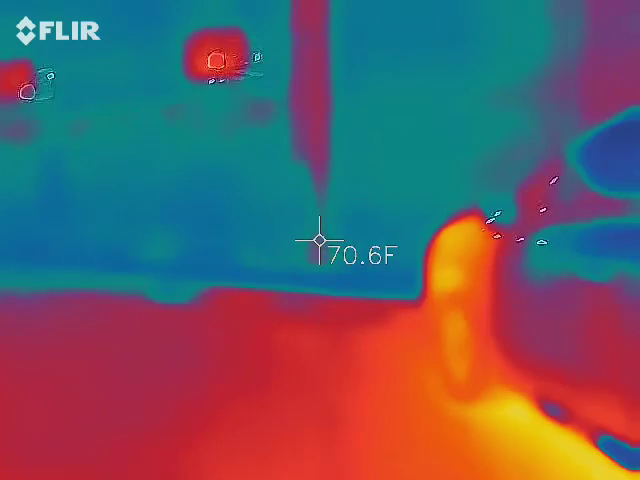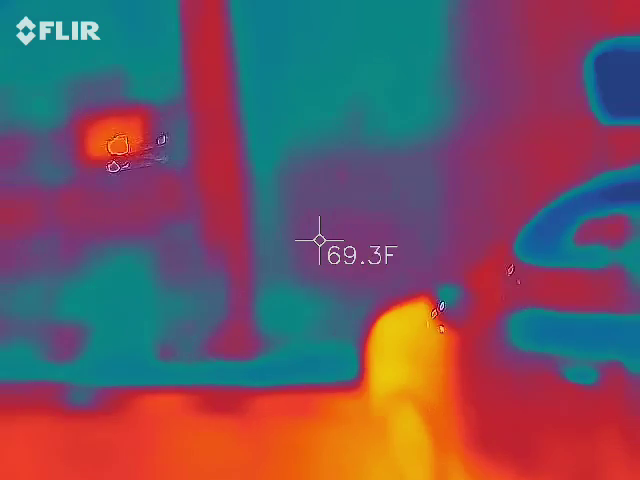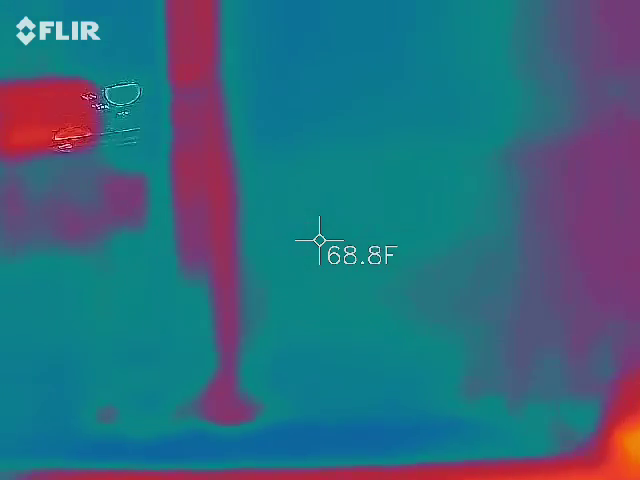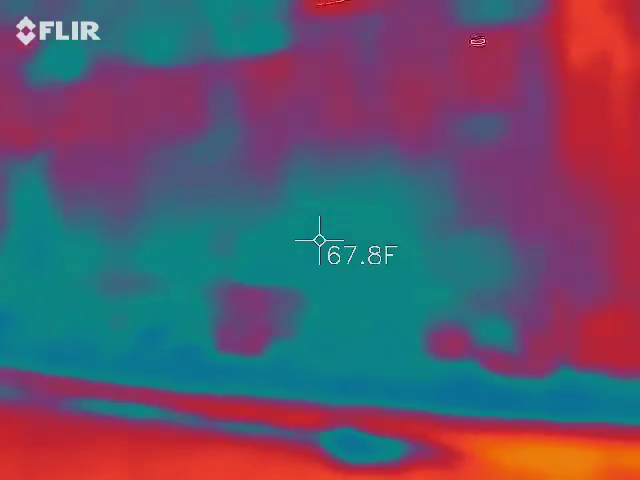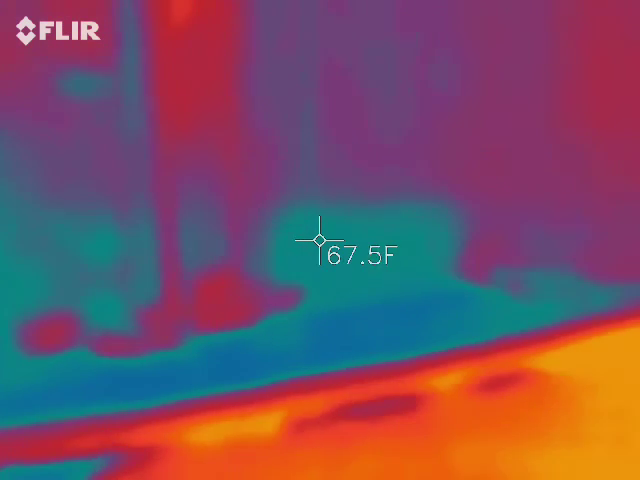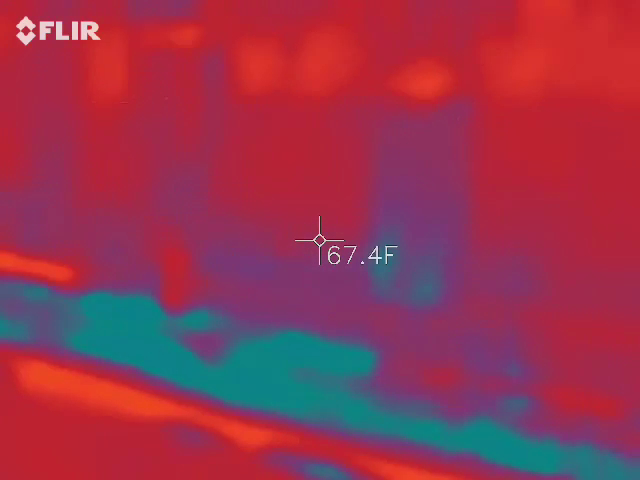The problem is I have to have my glasses on to see what the temp is on me. It's hard for me to see this close. I can see far away without them.